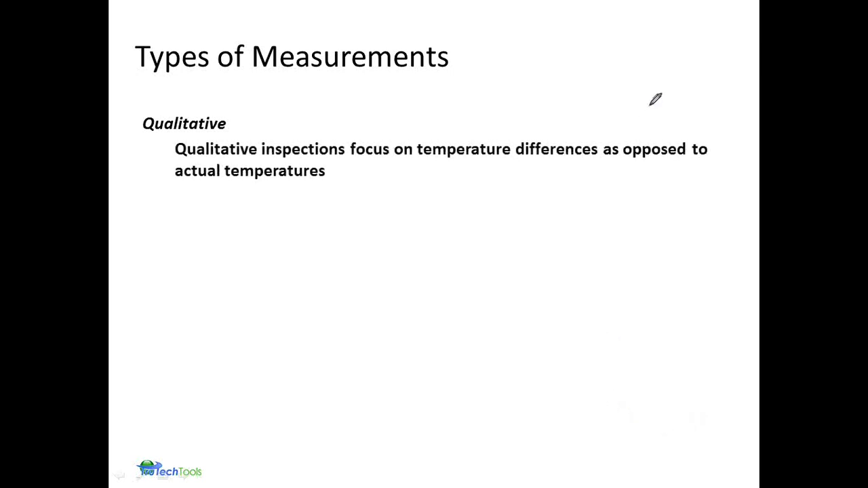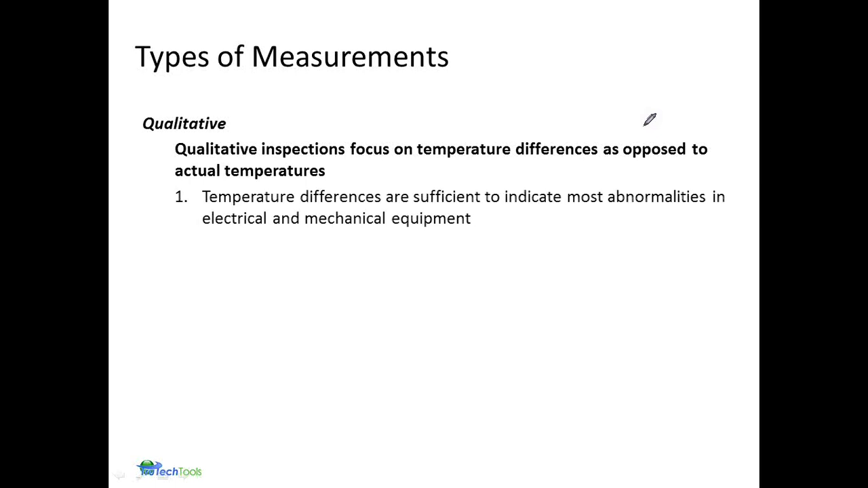So the types of measurements. Most imagery in the home environment are going to be just qualitative. We're just really dealing with the differences of what's going on in the thermal image. We don't care about absolute temperatures. We're just concerned about differences, areas where there's insulation or insulation is missing or not installed properly, or those areas that are wet.